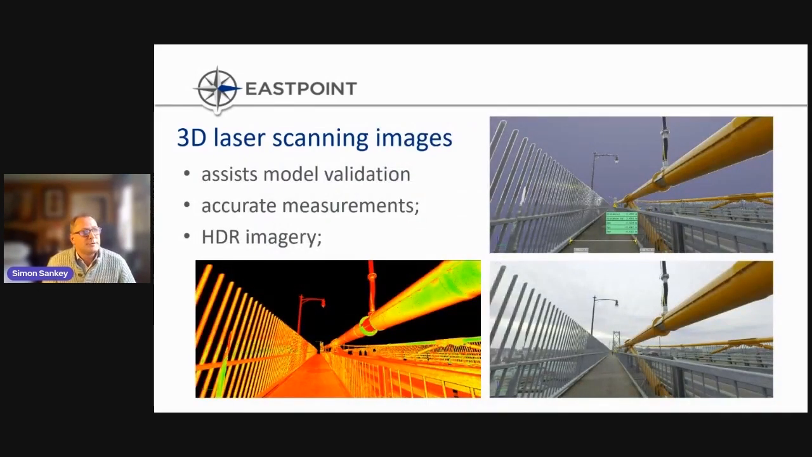So point clouds, usually the primary reason for utilizing a laser scanner is that's the data you're after. And it's a format that can be brought into a modeling environment to assist in model creation or model validation. So this is not the only form of data captured with the scanner, not this model anyway.